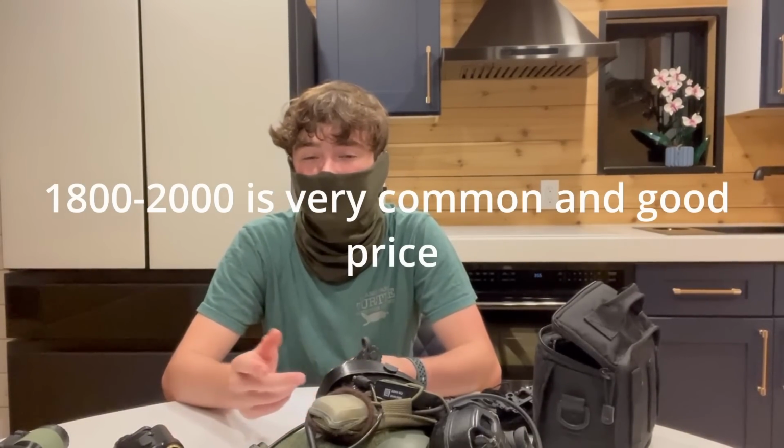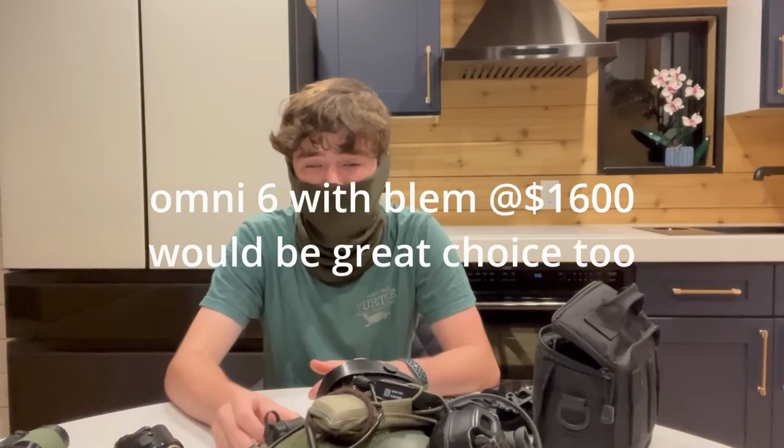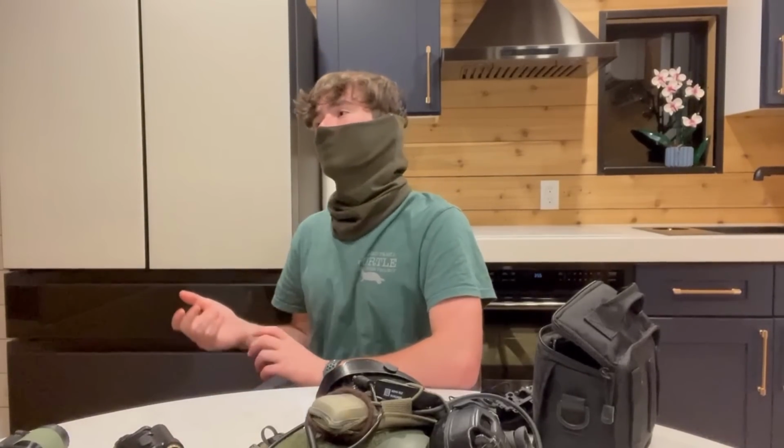If you find an Omni 8 PVS 14, Gen 3 PVS 14, that thing is gonna smoke this and also have 40 hours of battery life, and it's proven, right? The only issue is you gotta buy used. So I'm presenting this as a double-edged sword, right? The whole idea of digital night vision, I feel like right now, is, how can we make night vision cheaper?